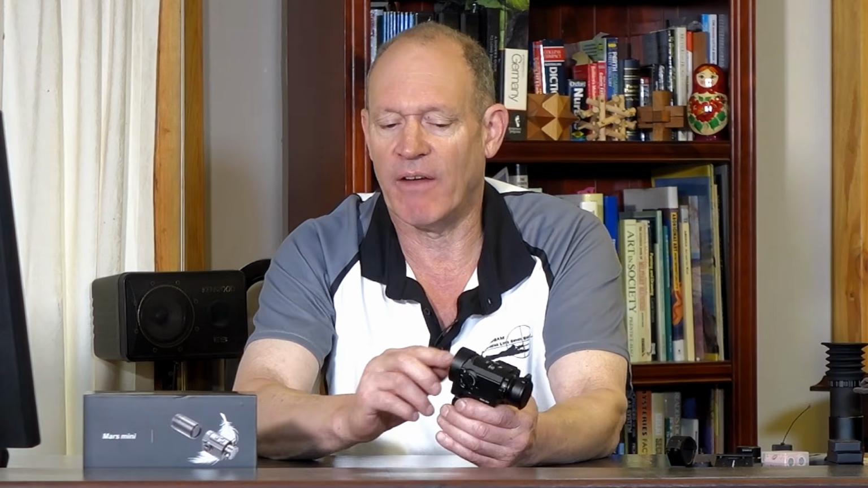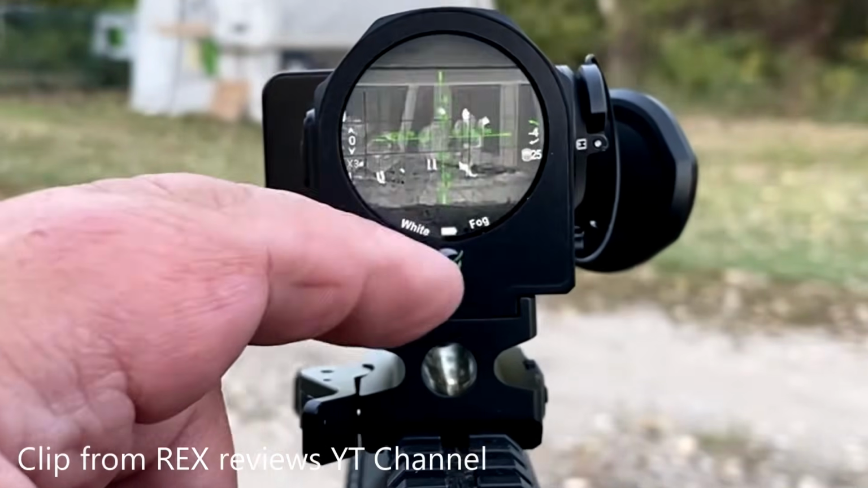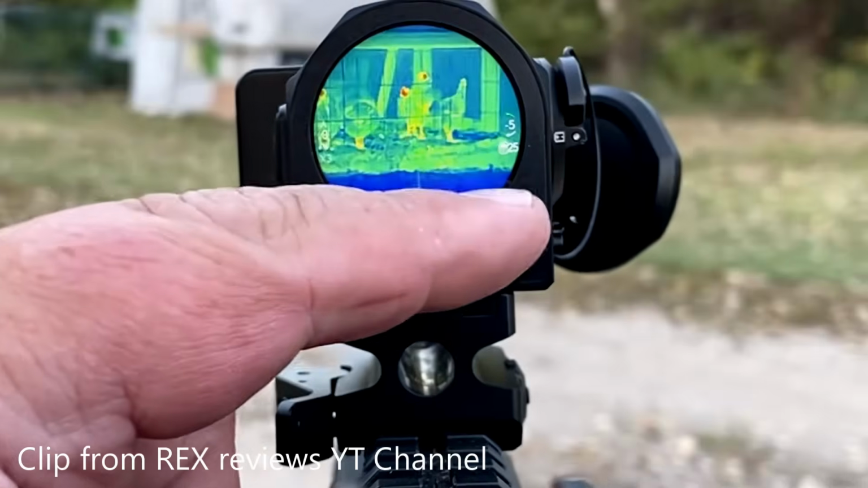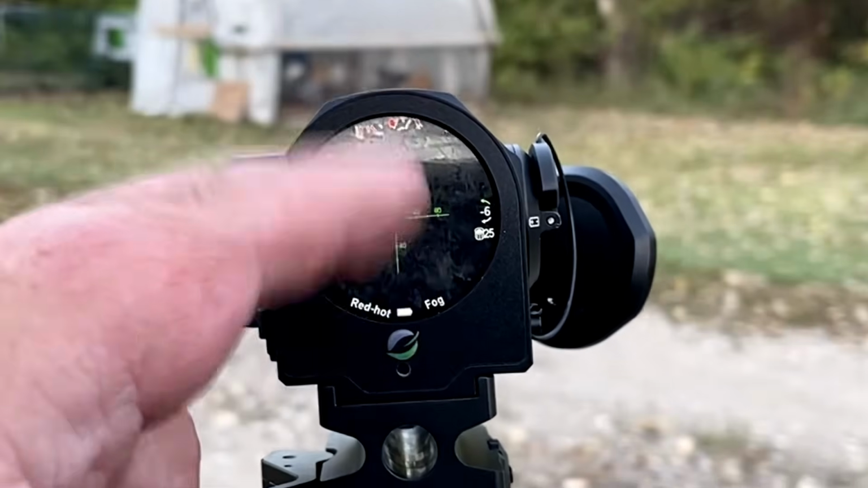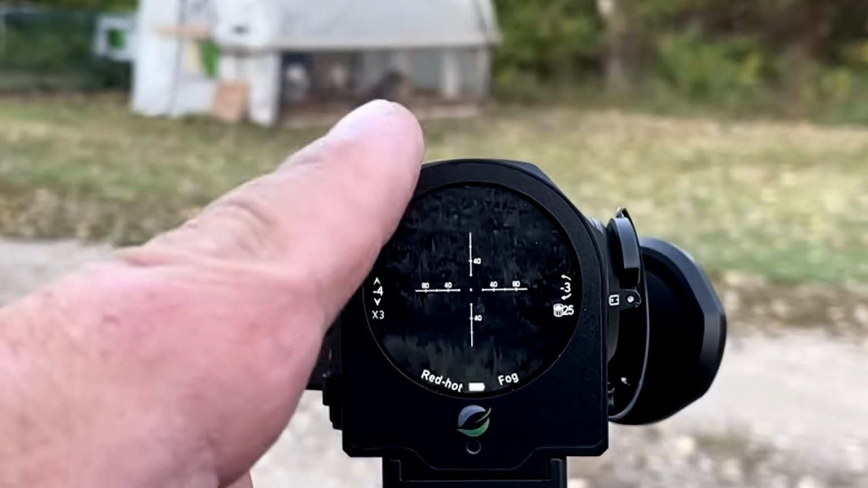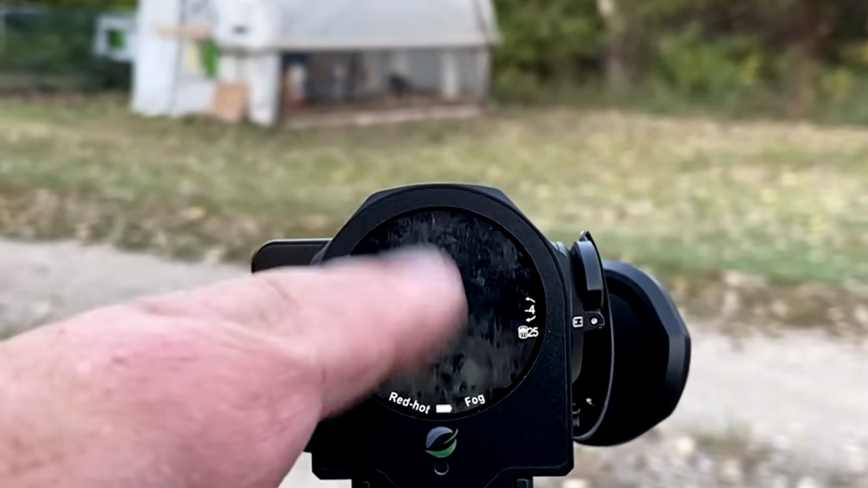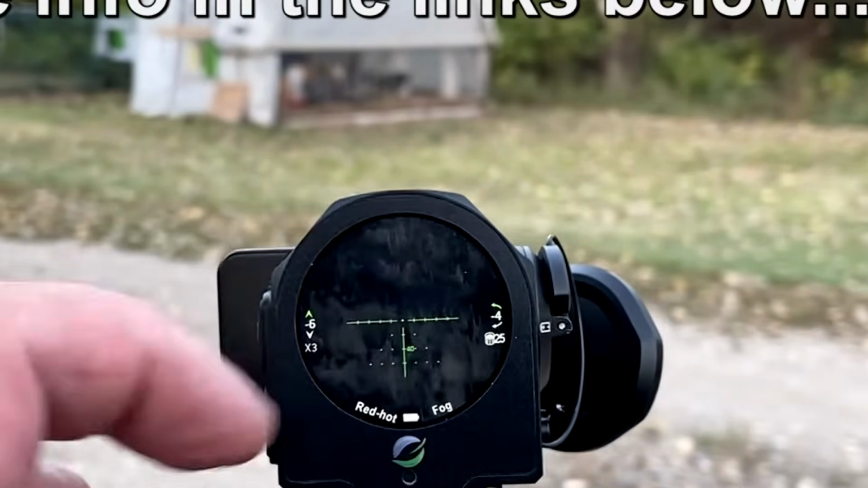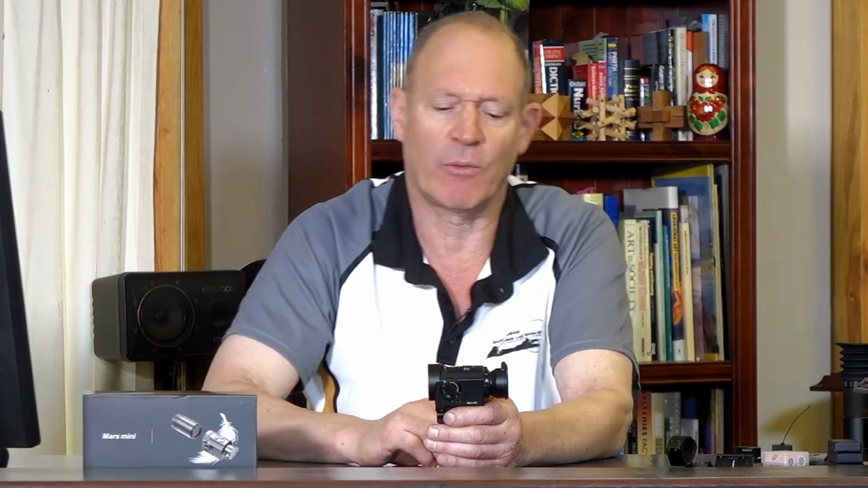With that off, it's a full touchscreen unit. So you can touch and mess with this, whether you're changing the color palettes or the reticle colors, or zooming in or out, or setting up range finding, all the bits and pieces can be done there. To be honest, I struggle a little bit in my head with touching lenses on optics, so I haven't used it that way at all. I put on some images from other reviewers which show what you can do on that side of things. I've used it with full button control, and once you put this on the back of it, then you're using your buttons to do that. I found that worked well.